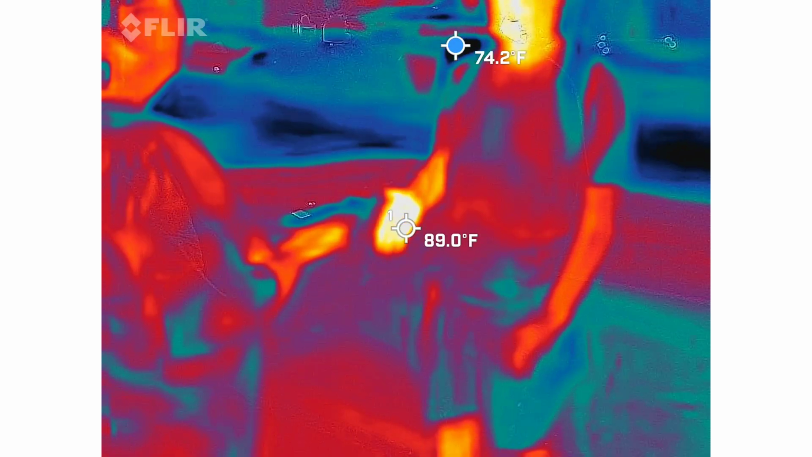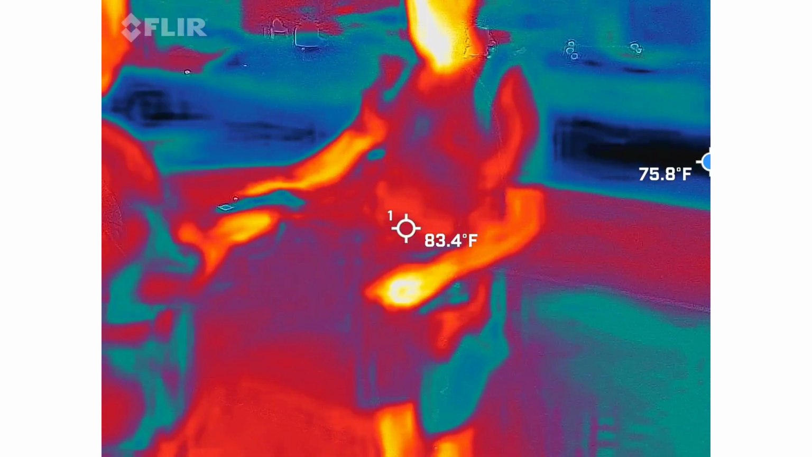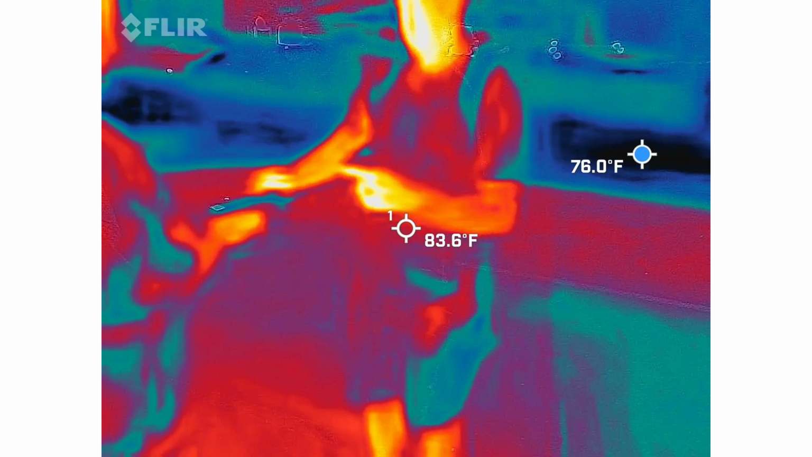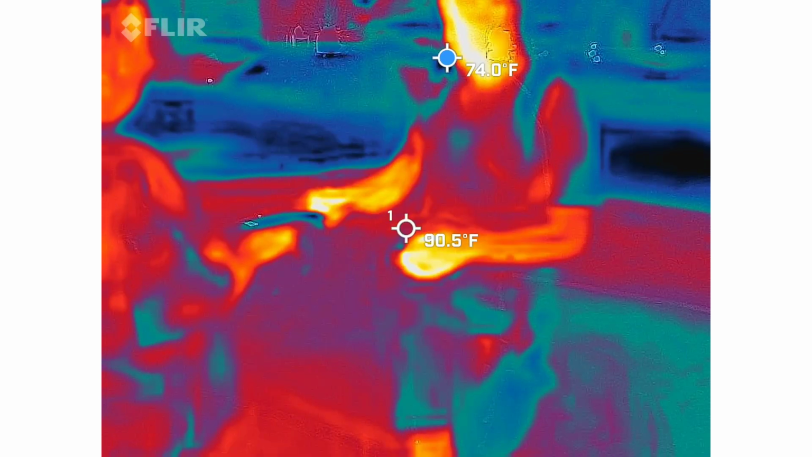I also like to use this device because there's an EMF field around this antenna that's not being measured here. So that way we don't have false positives going either way. But you can also use this as a call and answer with the colors. So watch the colors for a second. They're all different.